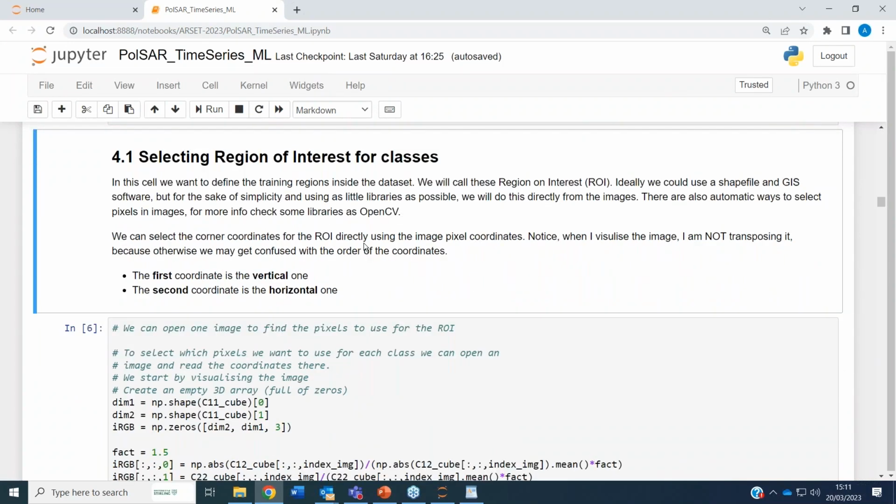Now, a little note on how Python deals with images. The images are two-dimensional entities, range and azimuth, or dimension 1 and dimension 2. In Python, the first dimension is the vertical one. So if you look at an image visualized in Python, the first coordinate will be the vertical one. The second coordinate will be the horizontal one.